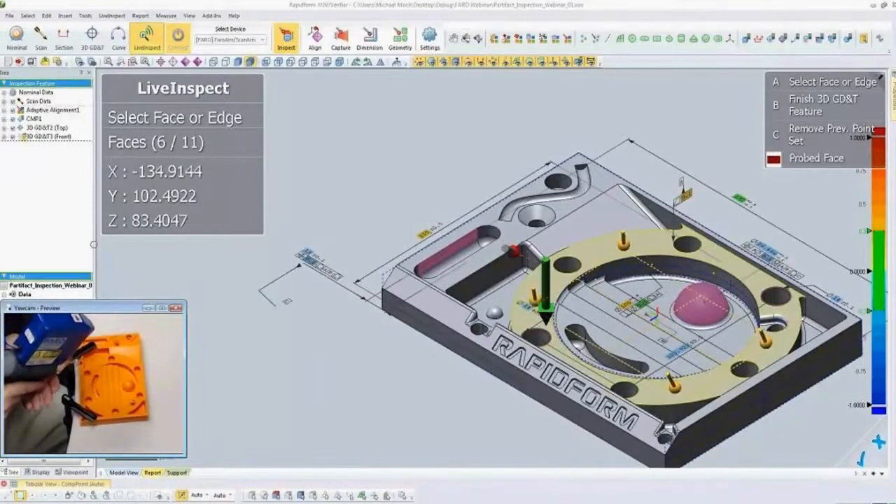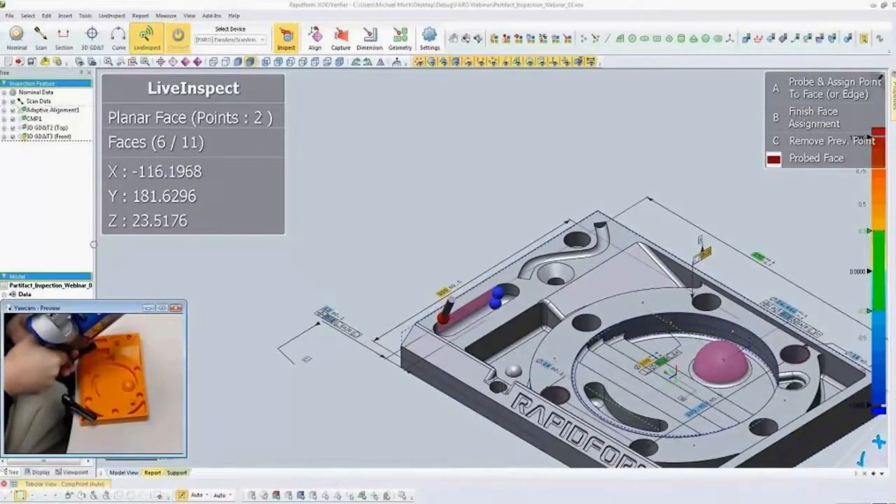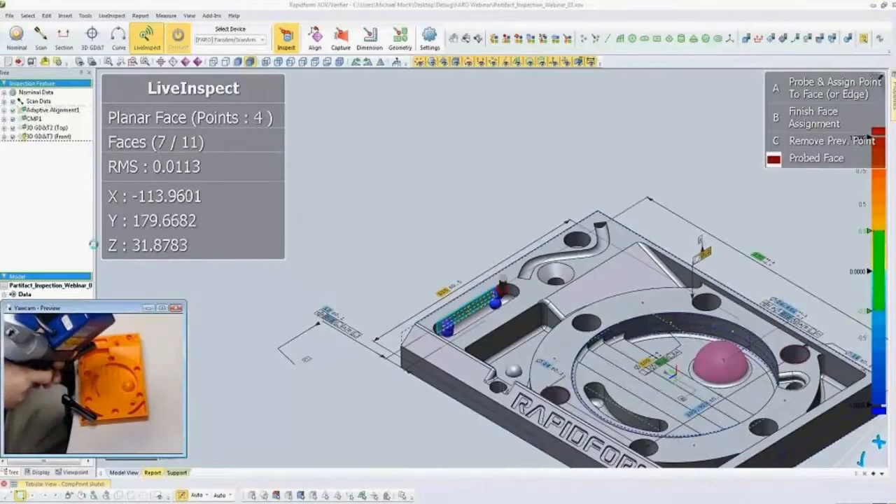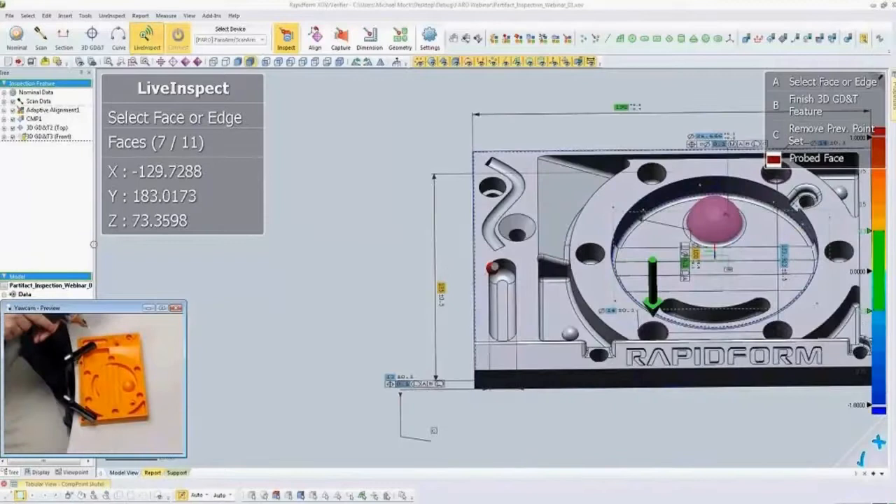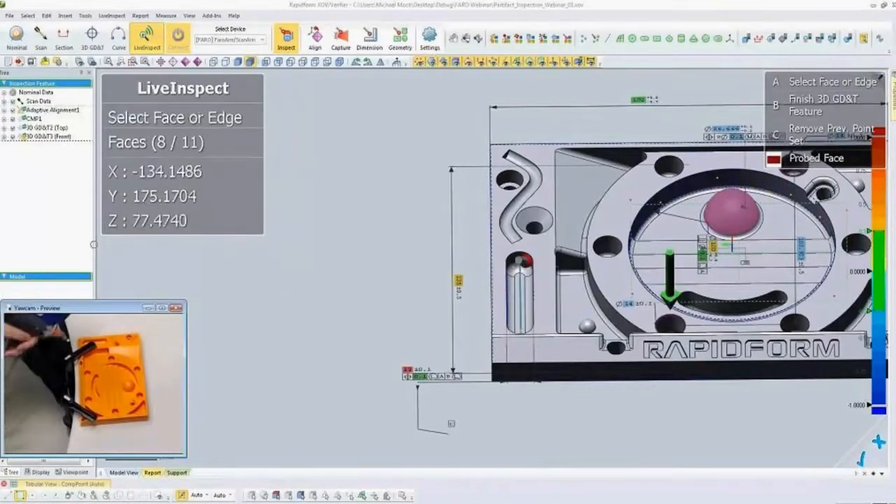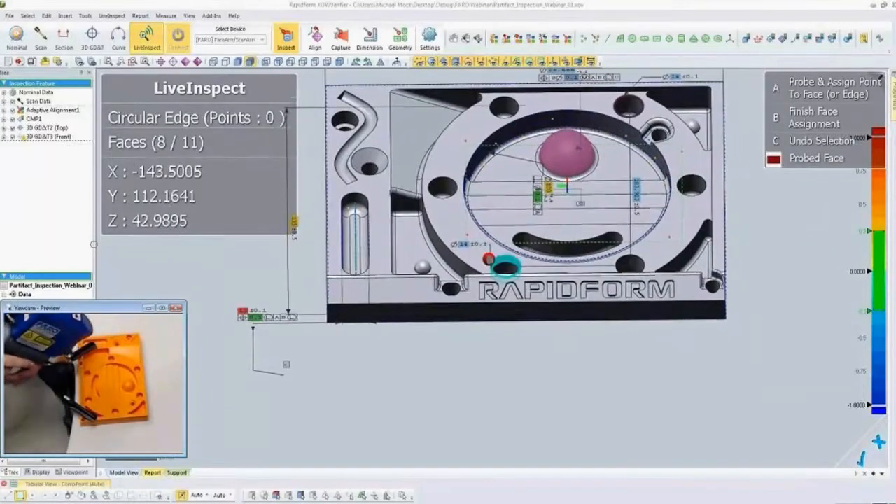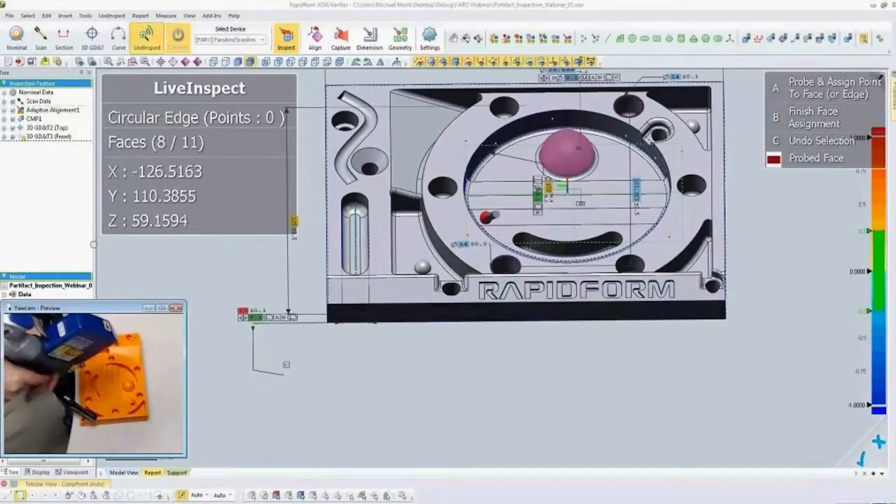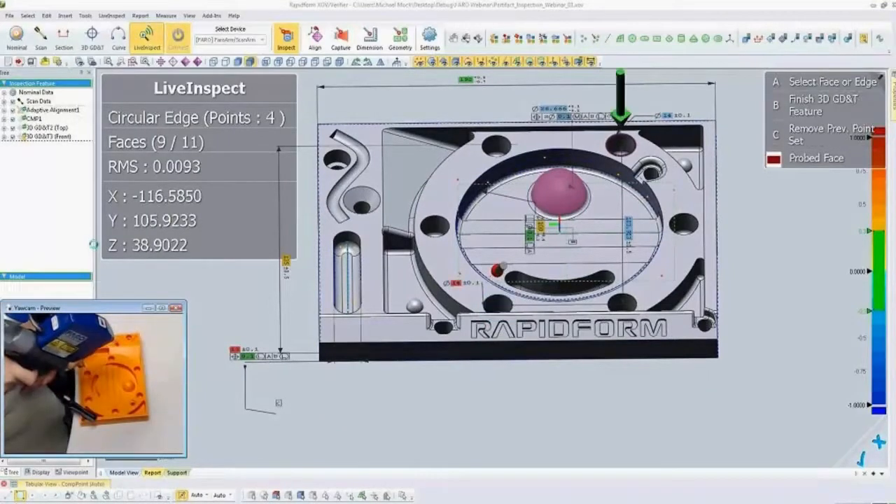Now these are still just suggestions. I don't have to follow the green arrow. For example, I can go and measure this face instead. You have the freedom to measure in any order and any process that you want. Green arrows are just a suggestion to help achieve your goal. So if I come in and touch that circle, because I already measured the planar face on top, I just need to measure the points that will be projected to that. So I'll measure some points inside that hole.